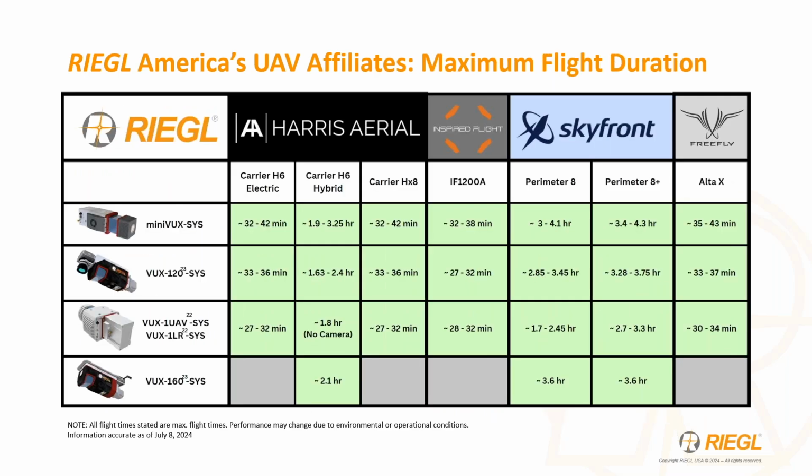And then once you've determined which platform, of course, and which payload that you've selected, it's always important to know how long that platform can fly for. And so here is a sampling, really the maximum flight duration of those platforms for the integrations. And of course, this is really that maximum flight duration. So of course, that max value does depend day to day, depending on the environmental and operational conditions. But this is a good benchmark to get an idea on really what is the scope of your average project size and which platform may be ideal for that.